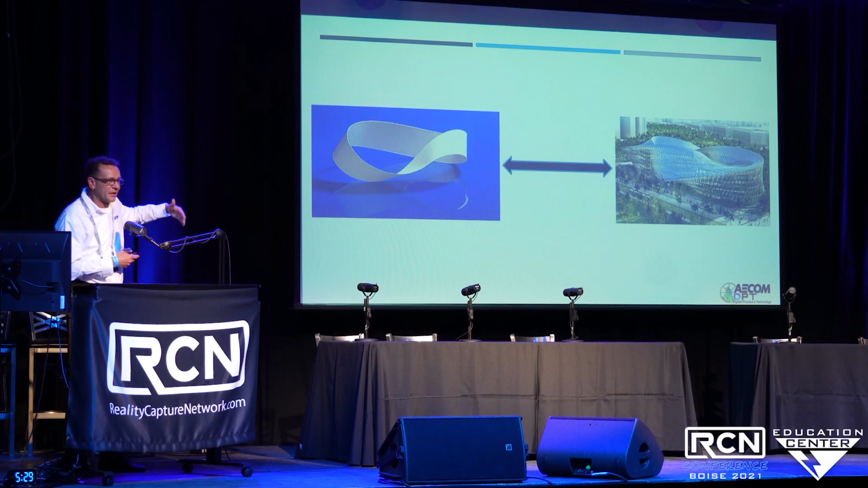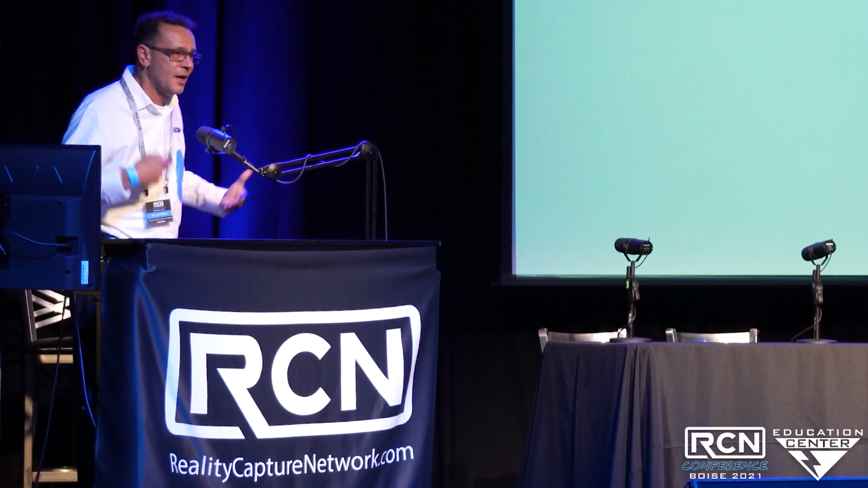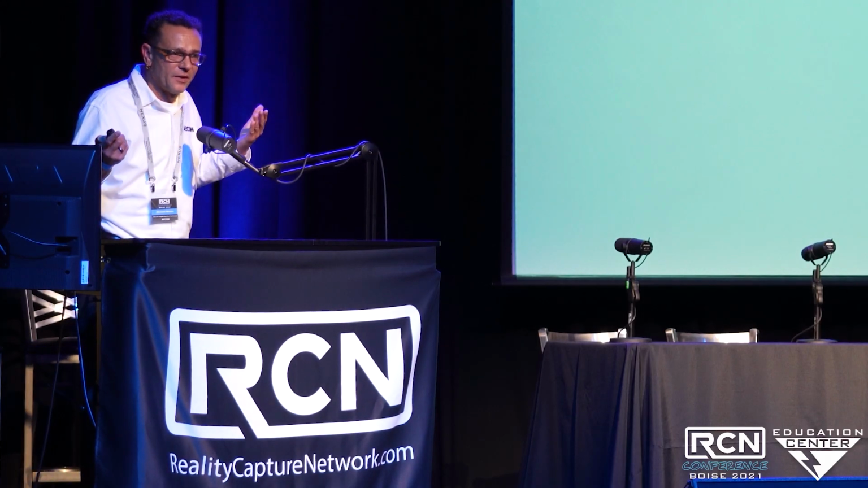Because of things like scripting and automation, we have the ability to produce or design a building like you see on the right. And with that, I open it up to any QA or any discussions.